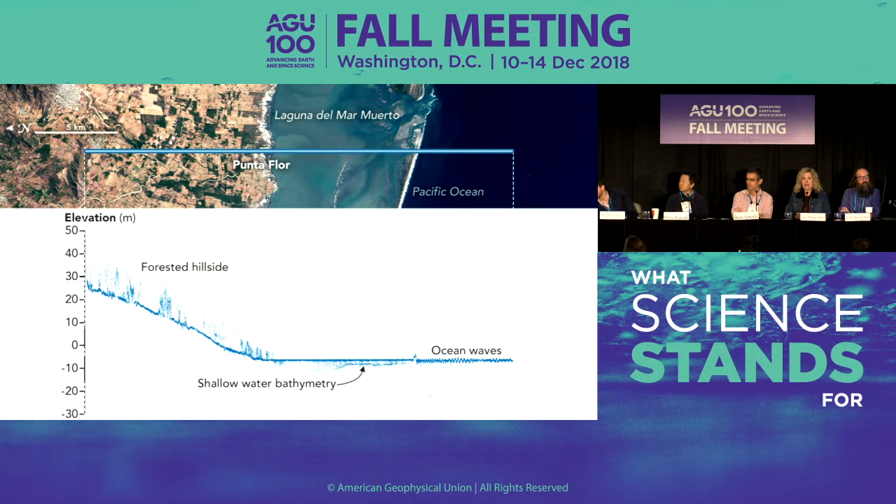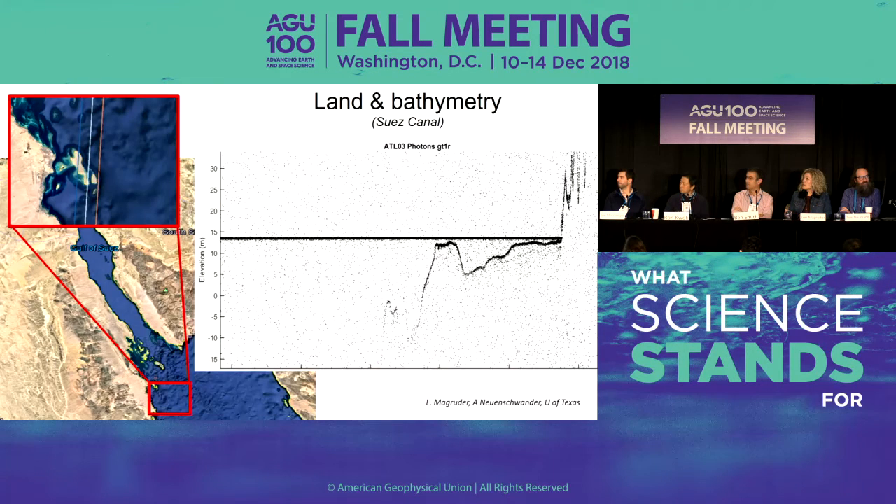Because this wavelength is optical, it's visible, 532, it's a green beam, it penetrates the water surface and we get returns from the ocean floor. So there's a lot of possibilities and potential for shallow water bathymetry with this satellite. It's amazing to think about when you're 300 miles in space and you're getting returns from the ocean floor. I also like this slide because toward the right at the end of the transect you can start seeing the ocean wave surface structure.